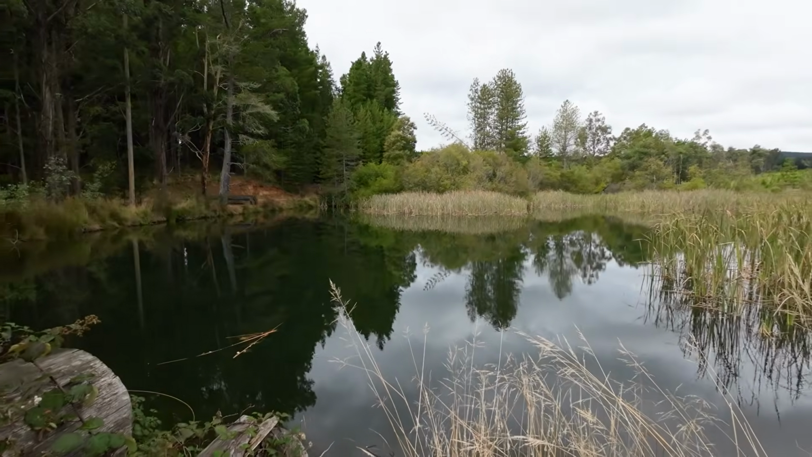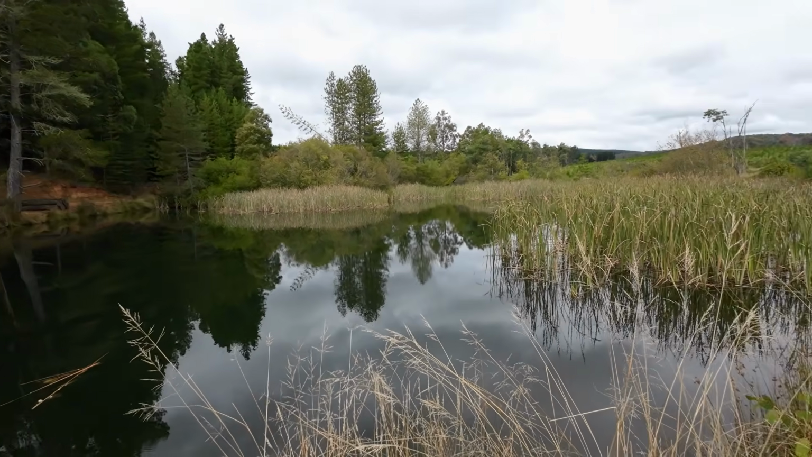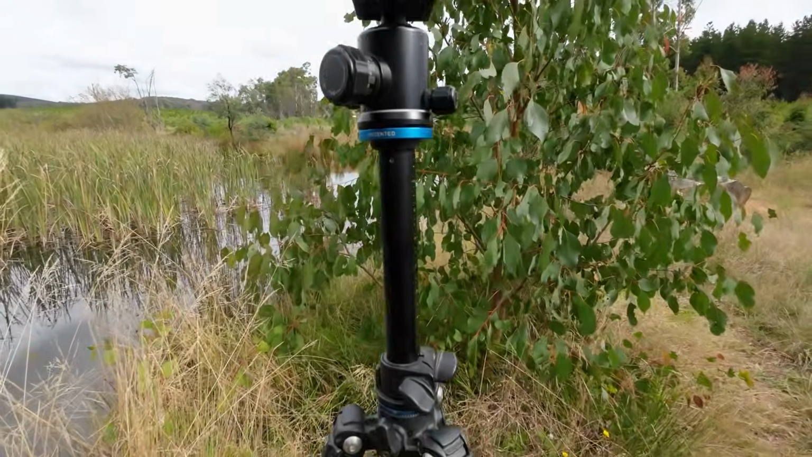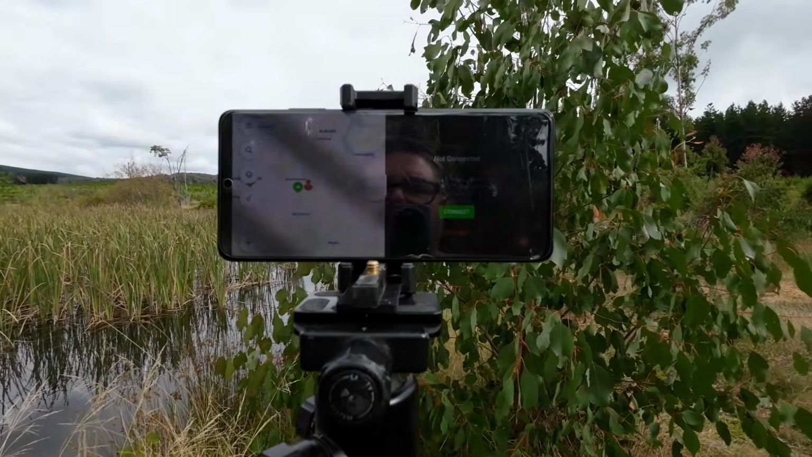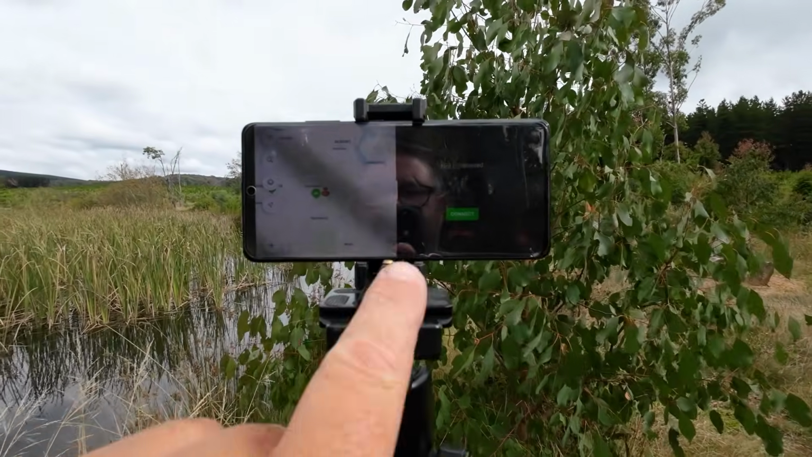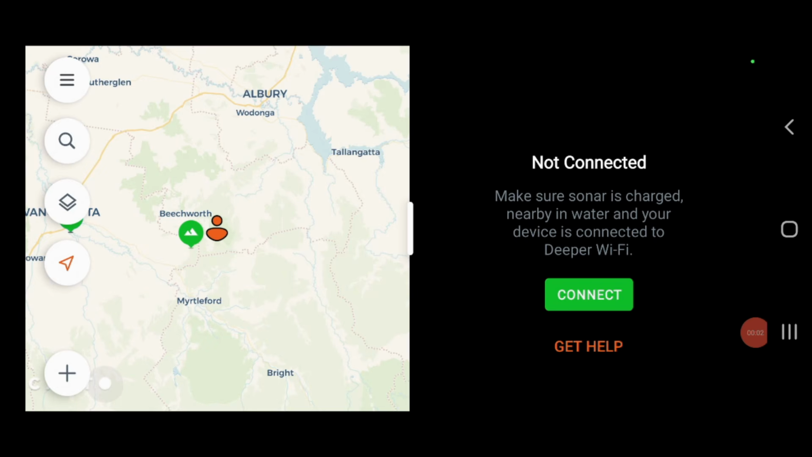Right, I'm ready to get started. I've switched from my SLR camera to my action camera to free up my hands and focus on what I'm doing. I've actually got my phone set up here on a big tall tripod just to make it easier for filming purposes. When you're in the field, you don't need to do this. You can sit it on the ground, sit it on a log, or you can even get a little bracket that clips onto your fishing rod. But for filming purposes, it's going to be easier for me to have it up there.